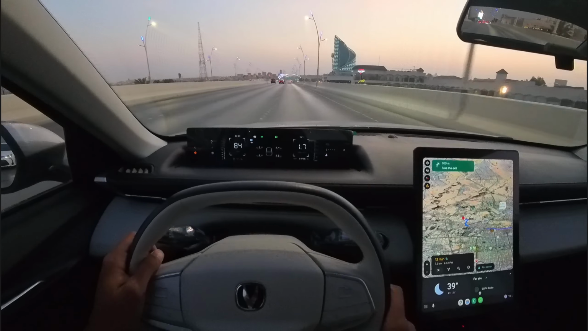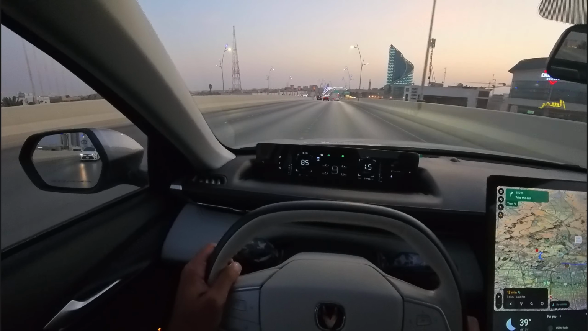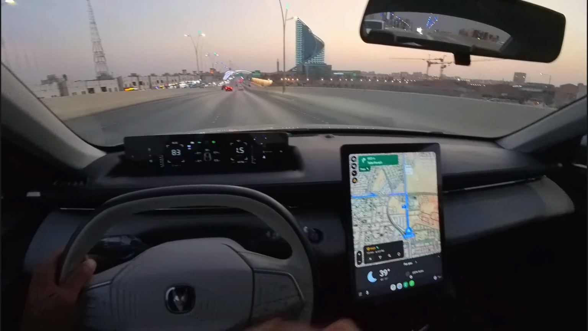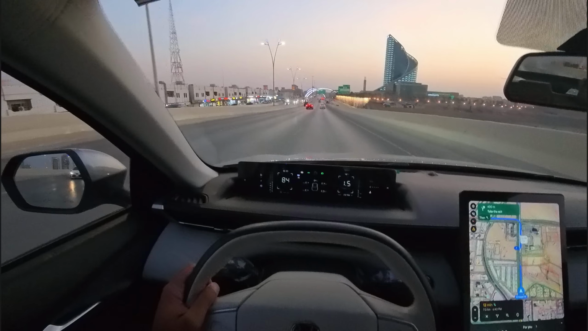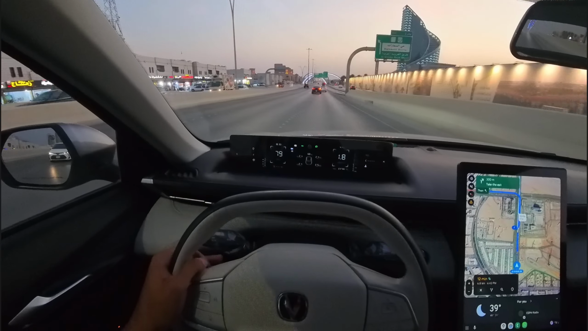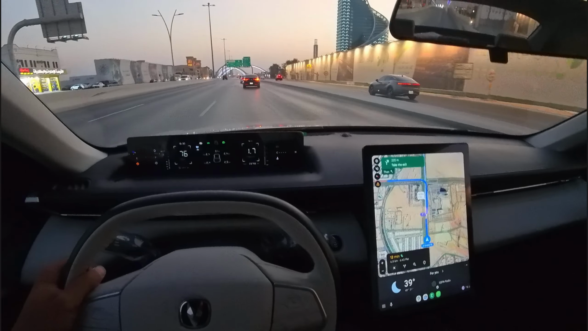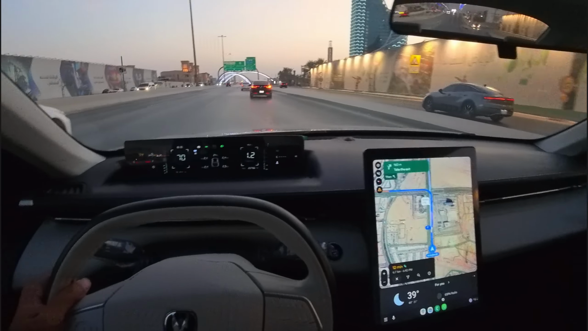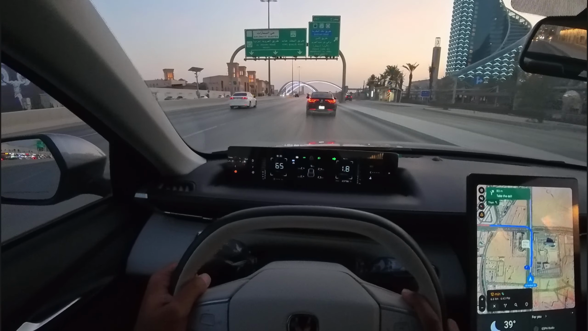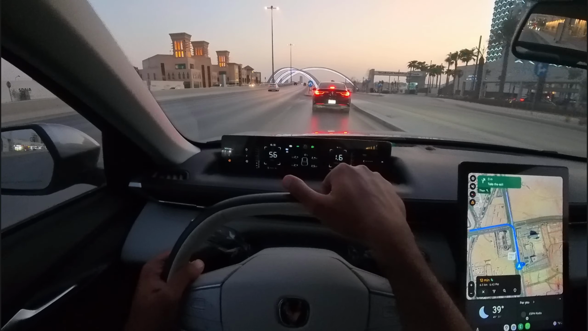Check out the amazing scenes here in Riyadh. That's a Renault car in front of us, but not sure what the name is.